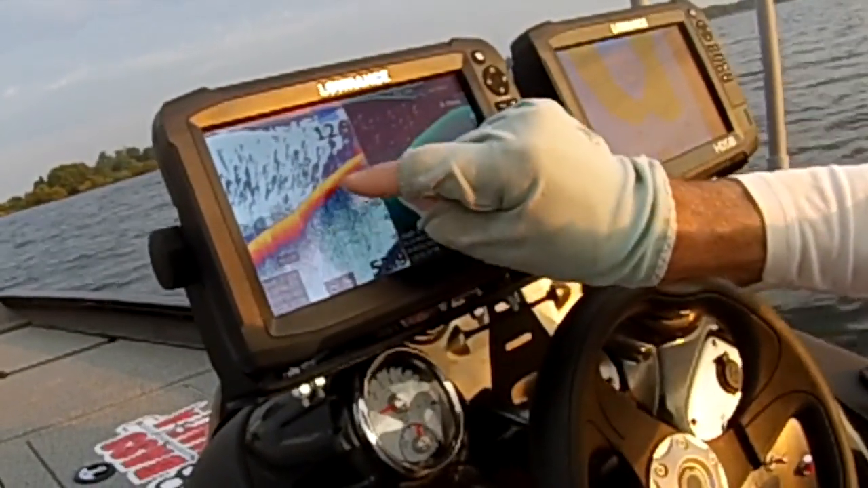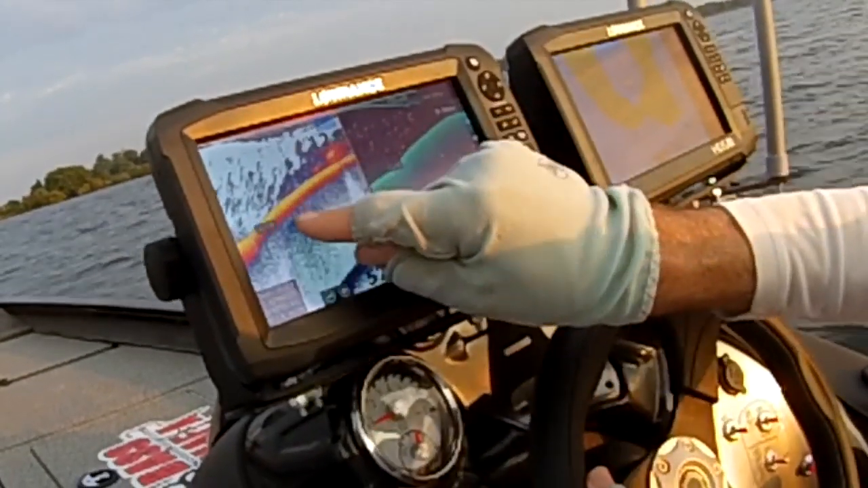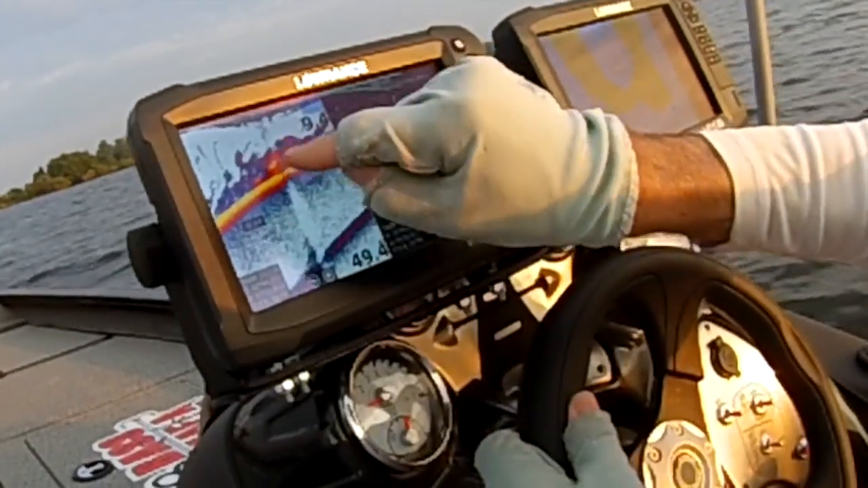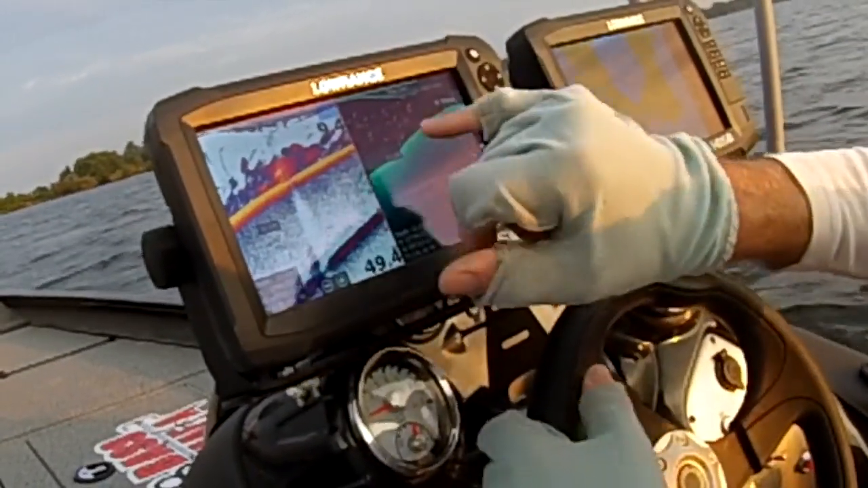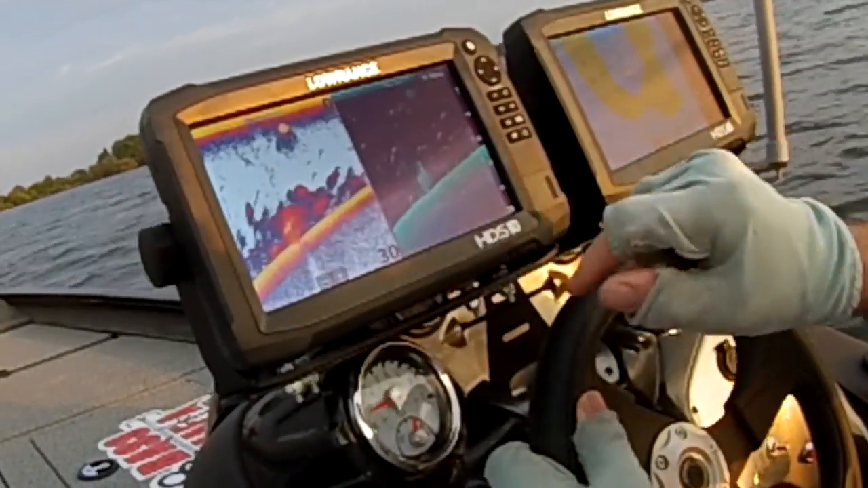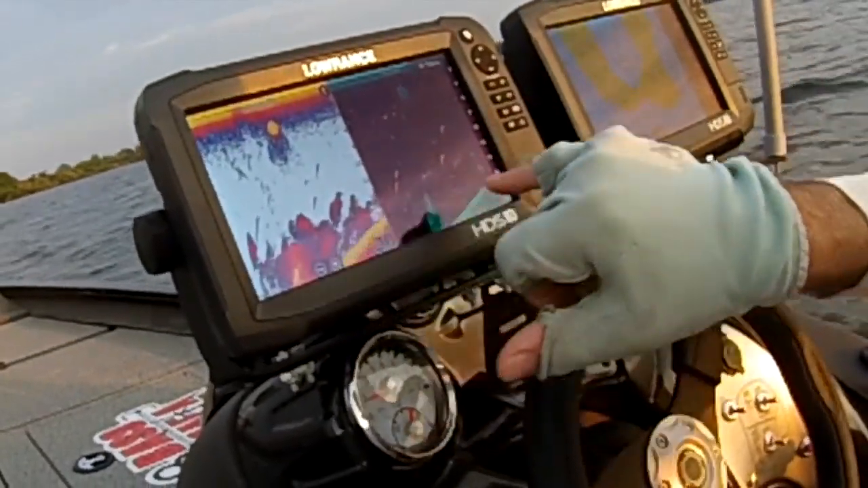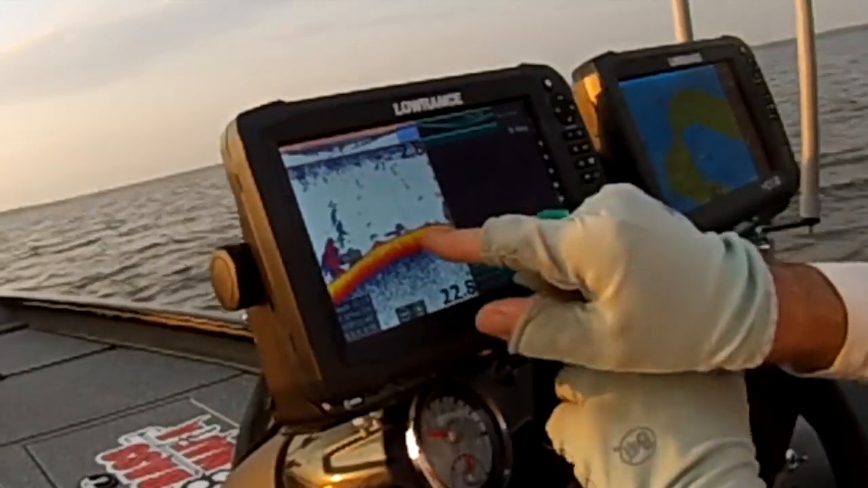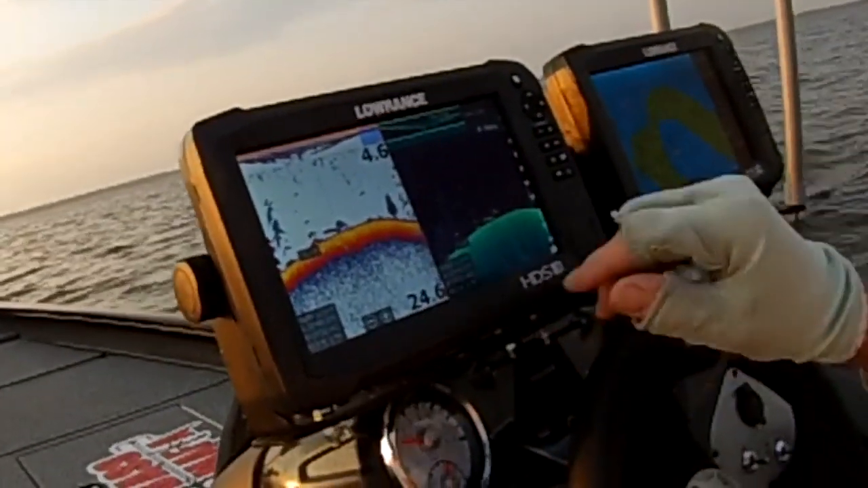You can see the nice, bright, I like to see a cleaner yellow with less. This is a brush pile that's just breaking the sonar. Big solid brush pile, and there are a few bass around it. You can see the bigger arches that are mixed in here. Those are some bass. There's some bait, a little bit of bait mixed in there.